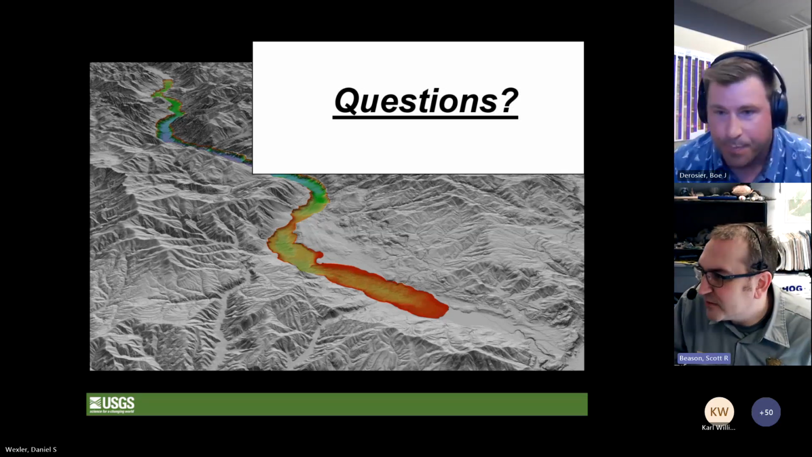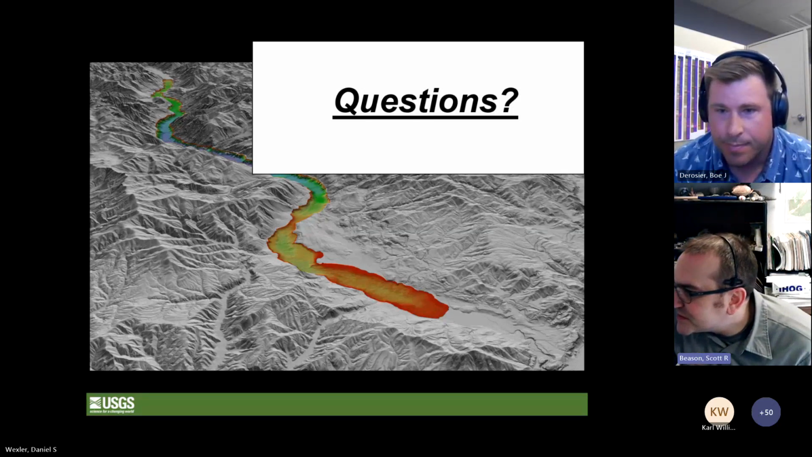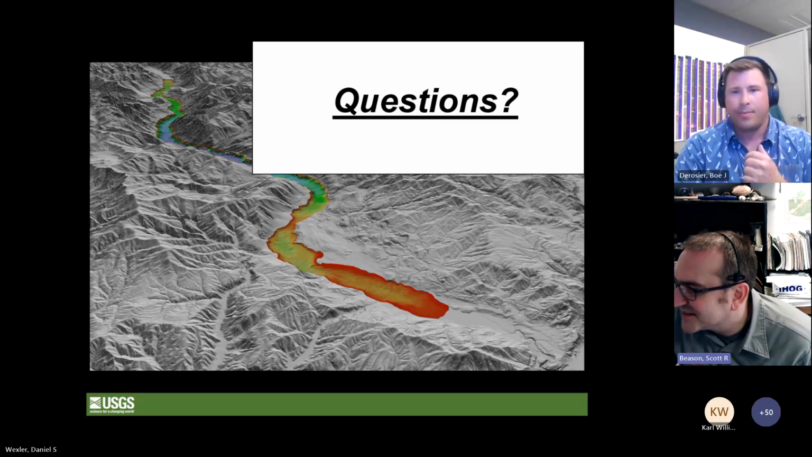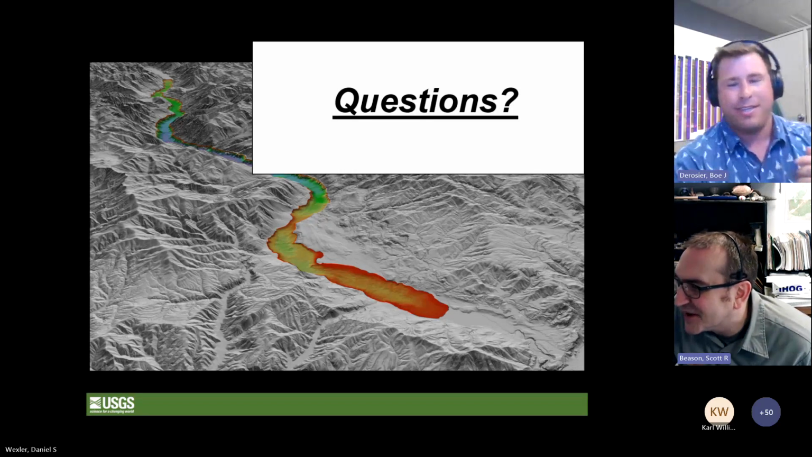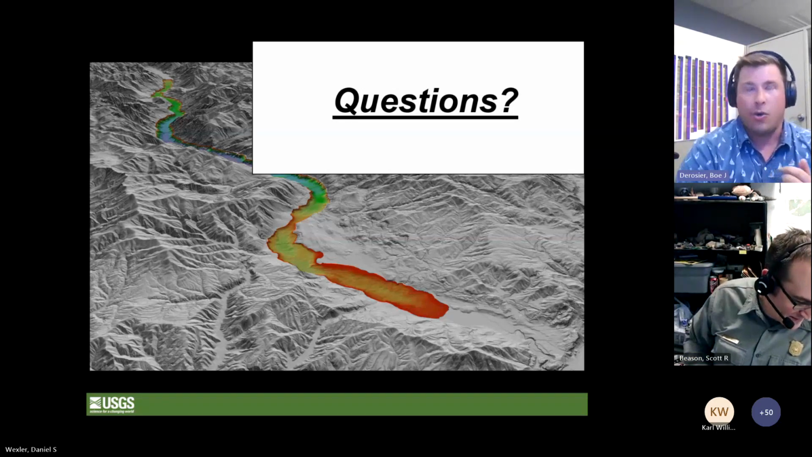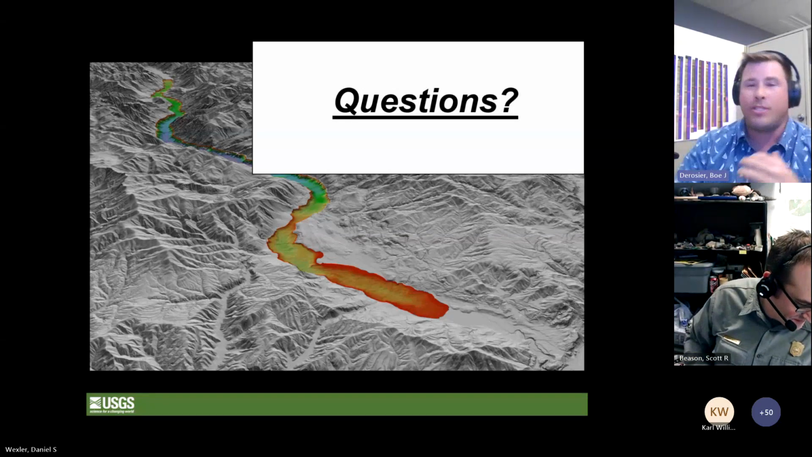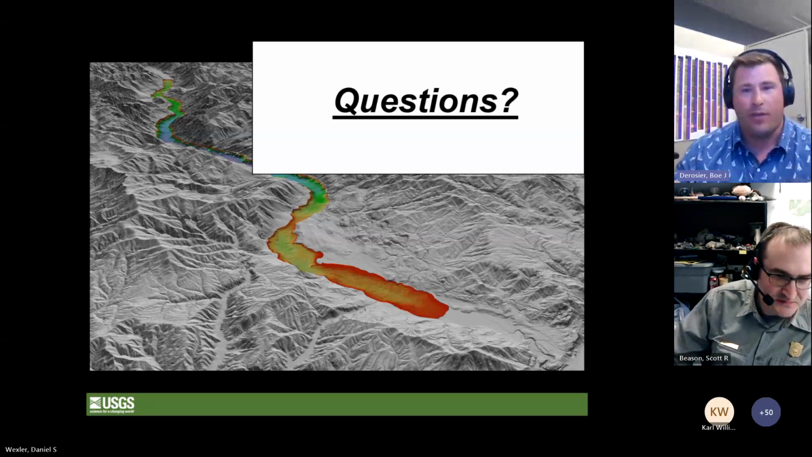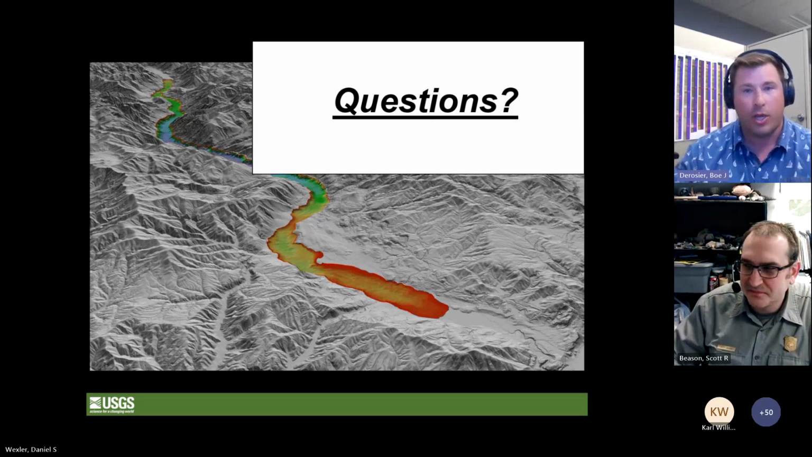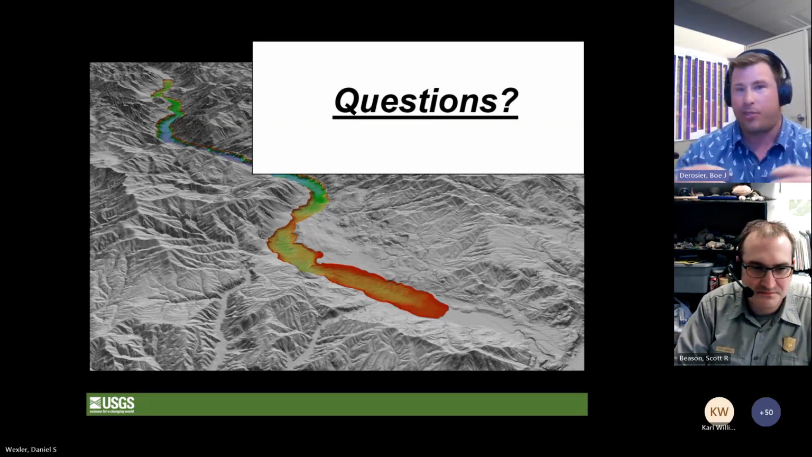Here we go. Robert from Department DFW says, do any paleolimnologists examine seiche impacts of earthquakes? Well, there are historical, I wouldn't say records, but there's anecdotal evidence of seiches from a lot of the historical earthquakes that have happened in the Pacific Northwest. Lake Chelan would be a great place to study seiches because it's so long.